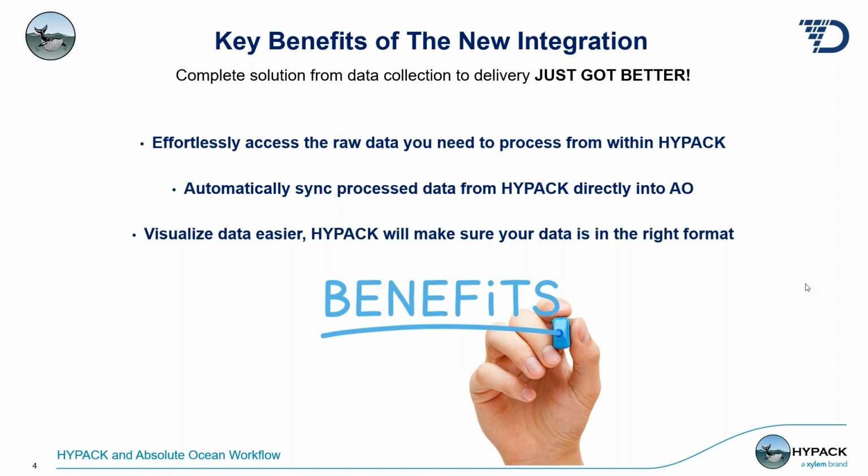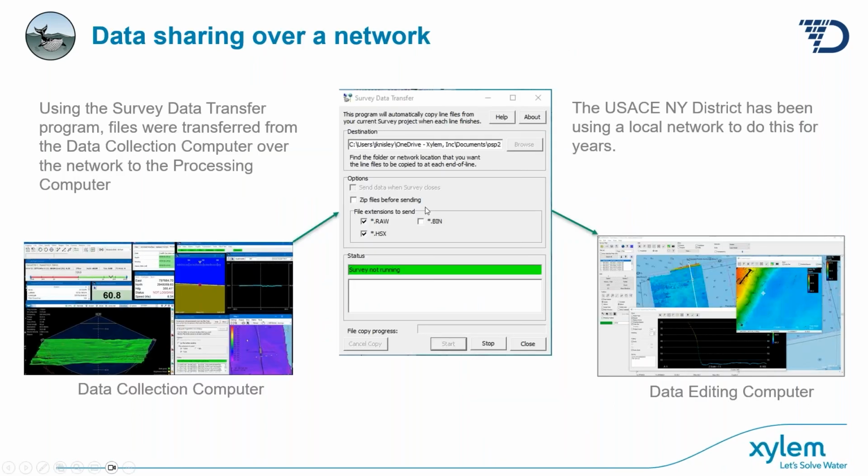So the next thing, we used to do this when we shared the data over the network. On a boat, for the Army Corps of Engineers, we wrote this originally so that you could take, on the left here, you see the data collection. They're running HYSweep, collecting some multibeam data. And every time HYSweep would stop logging data, it would upload to a folder across the network to the data editing software, or the computer that was running MBMax 64.